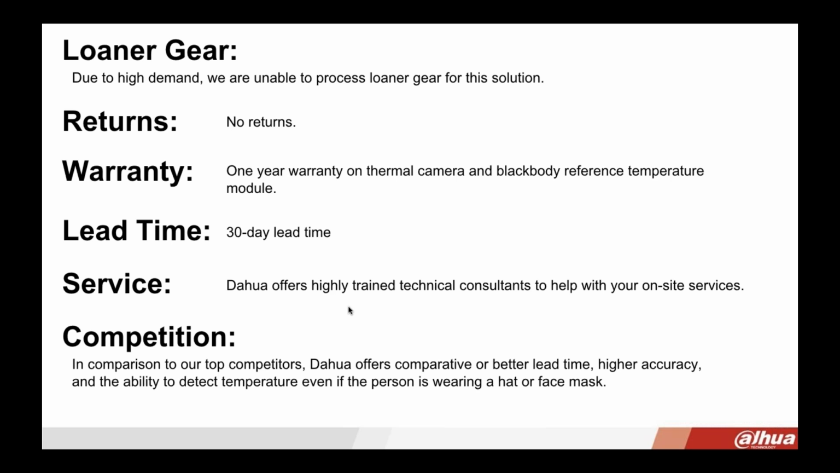As far as how we compete against our competitors, there are competitors that are coming out with comparative solutions. I would just say that Dahua has better lead time. So if you need this quickly, we definitely can meet better lead times. Like I said, it's about 30 days. We do have higher accuracy.